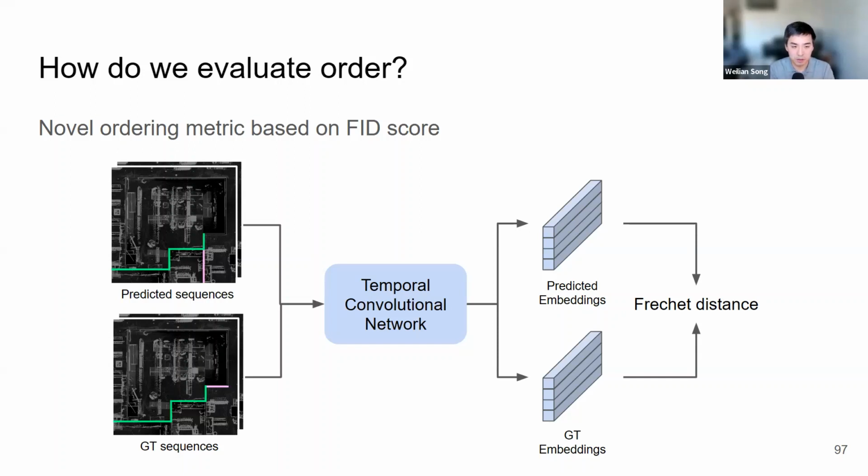Note that in this case, since we use a TCN, we look at sequences of similar lengths, not necessarily between different lengths.